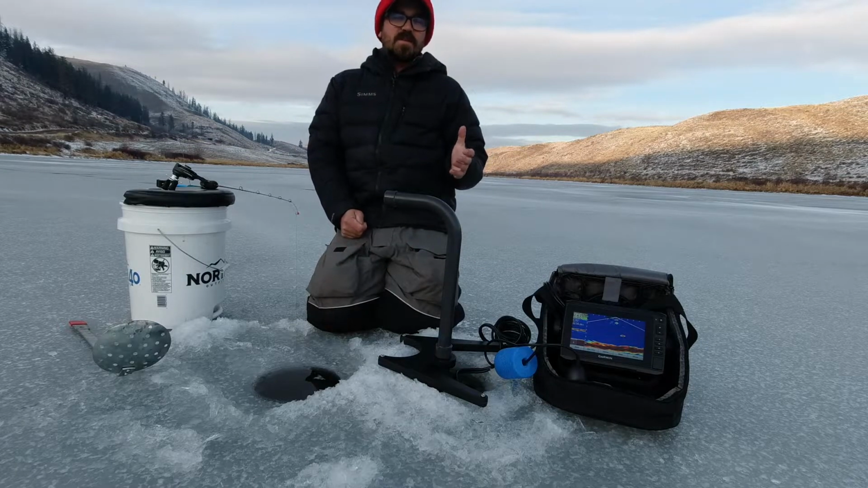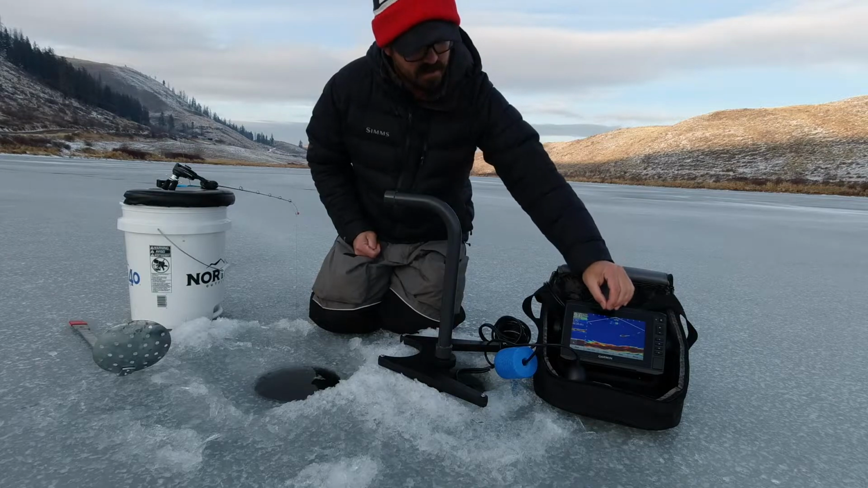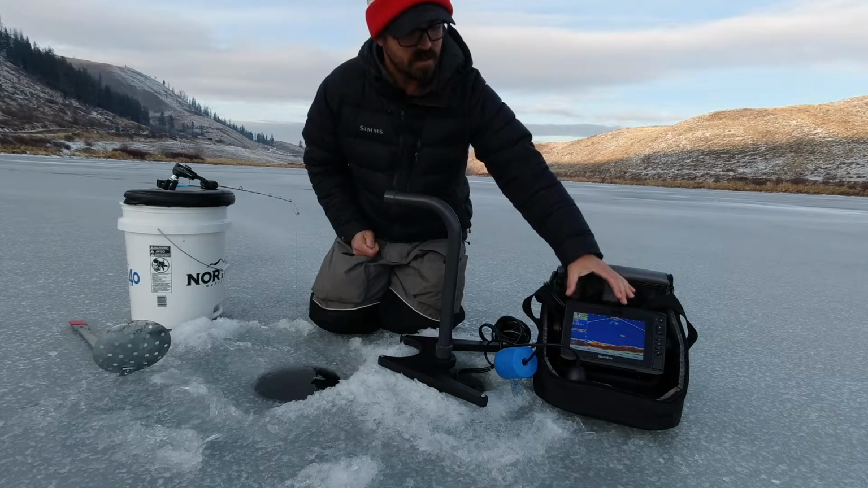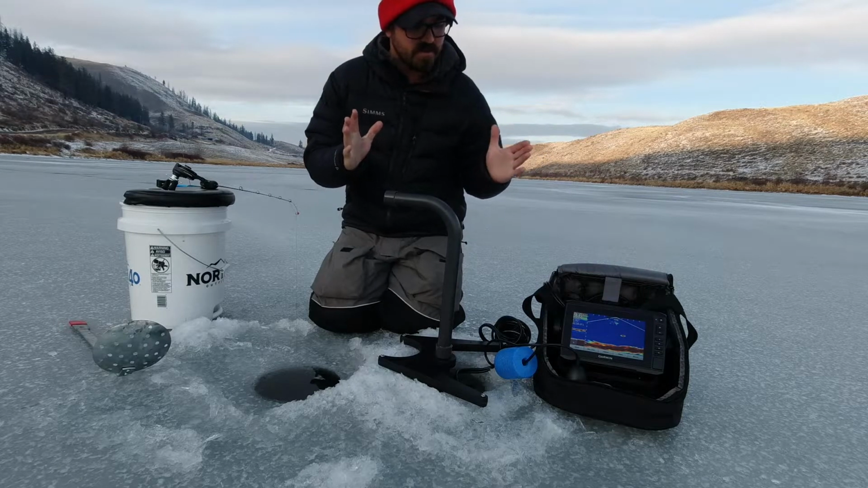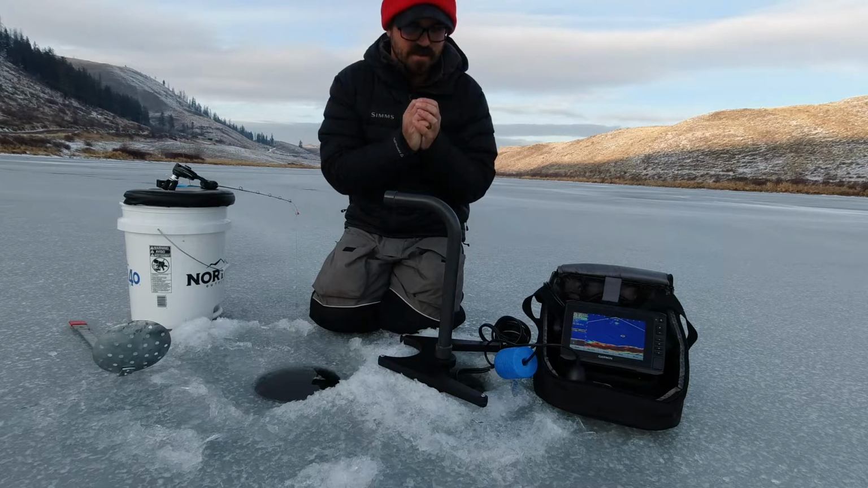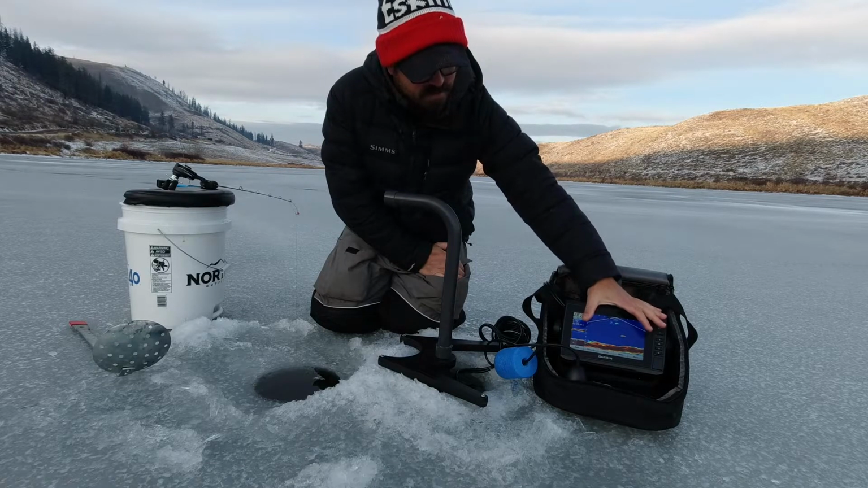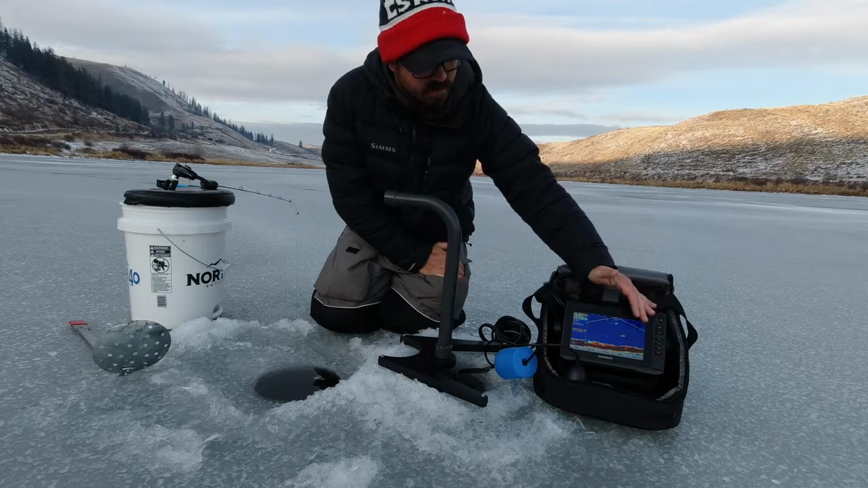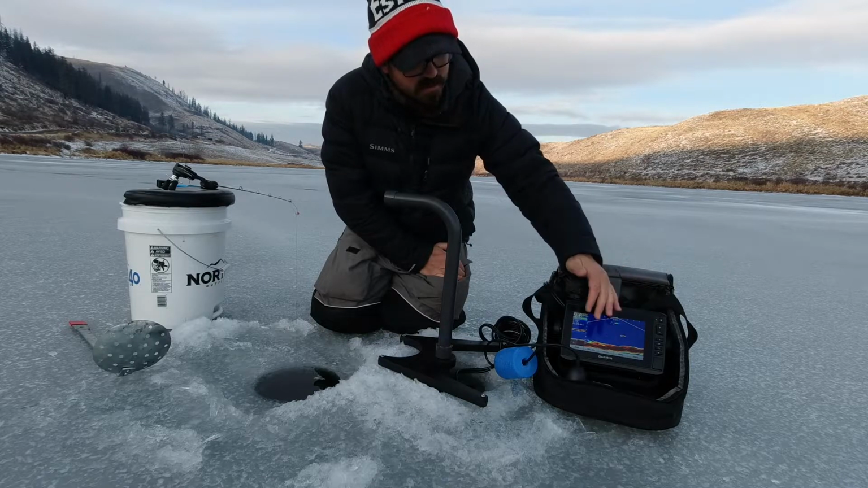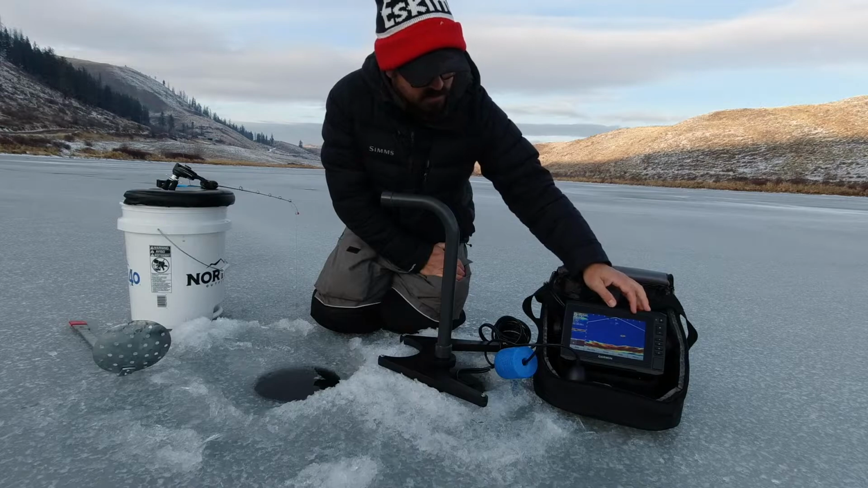Another thing that I really did like about it is just having that separation. You know, when you have a traditional sonar, all of the data is compressed down to that single flat 2-dimensional view. This gives you a much better idea of what's going on to the left and right of you. Or depending on where you're at, you can actually rotate this and look in different directions.